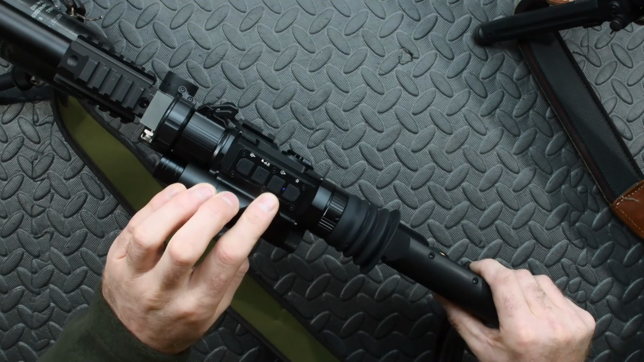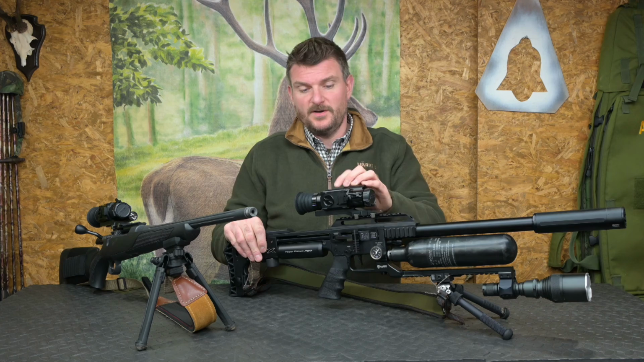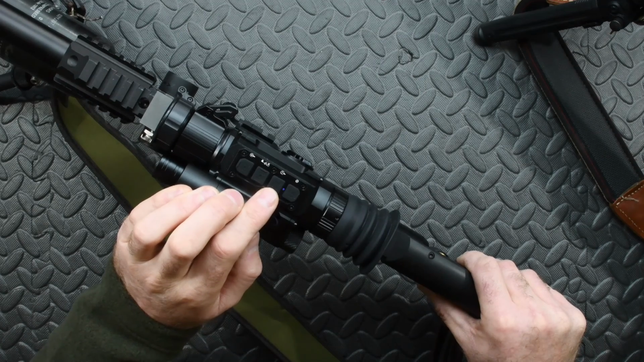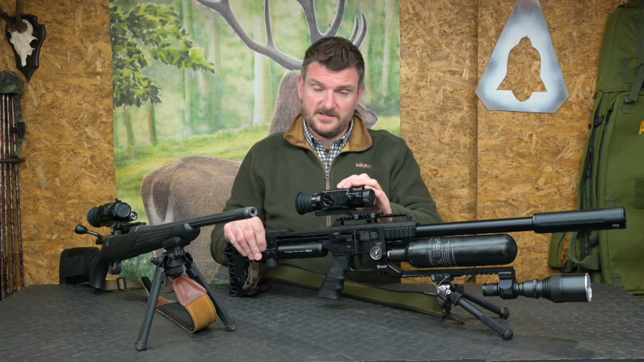The third button here changes between daylight mode and darkness mode. So in daylight mode you've got full colour picture, and in darkness mode when you flick over to that, obviously that's black and white for nighttime use. This third button also controls the onboard illuminator, which has a complete off or 1, 2, 3 levels of intensity to actually illuminate your objects in nighttime use.